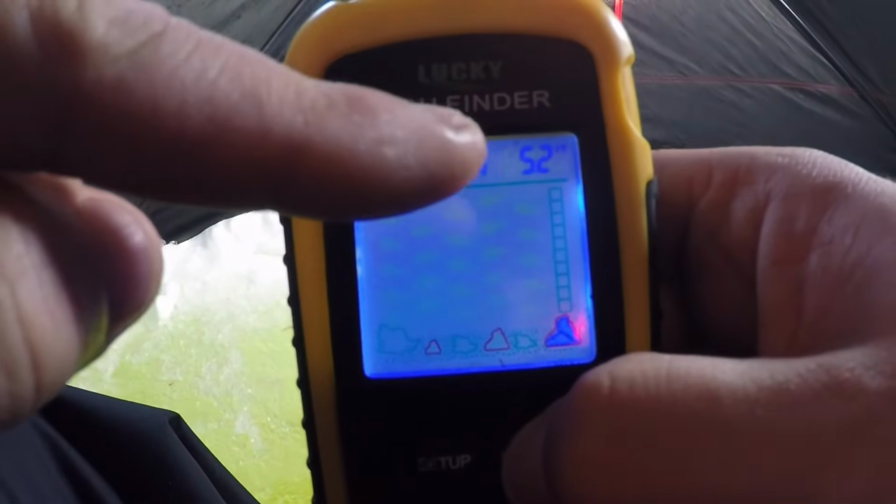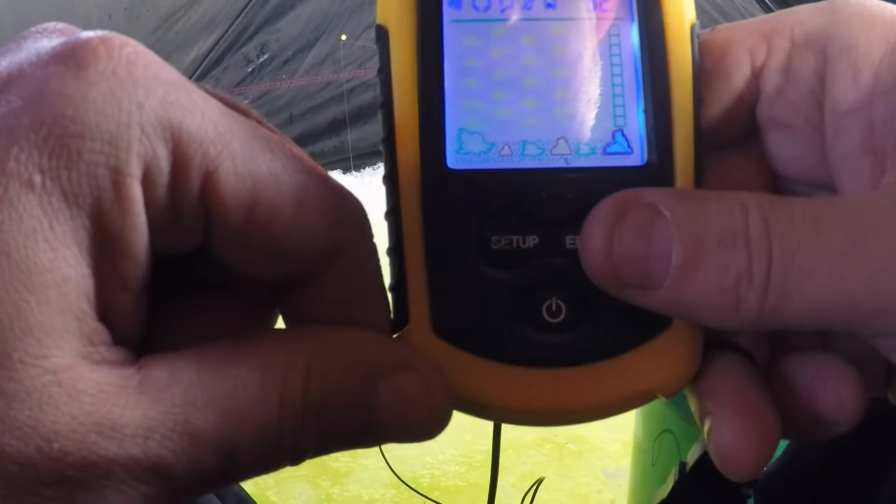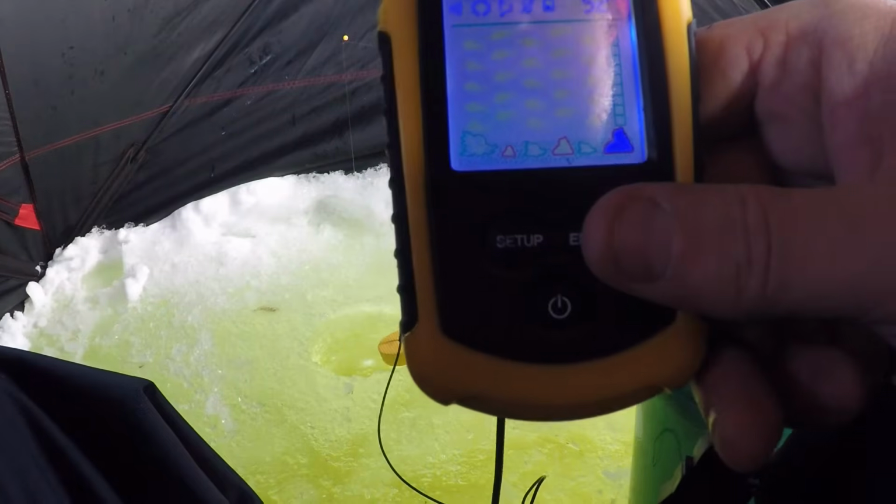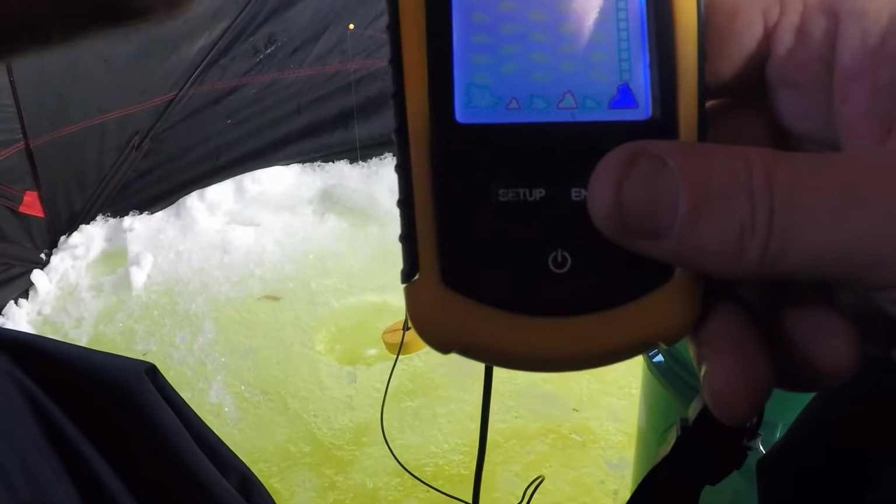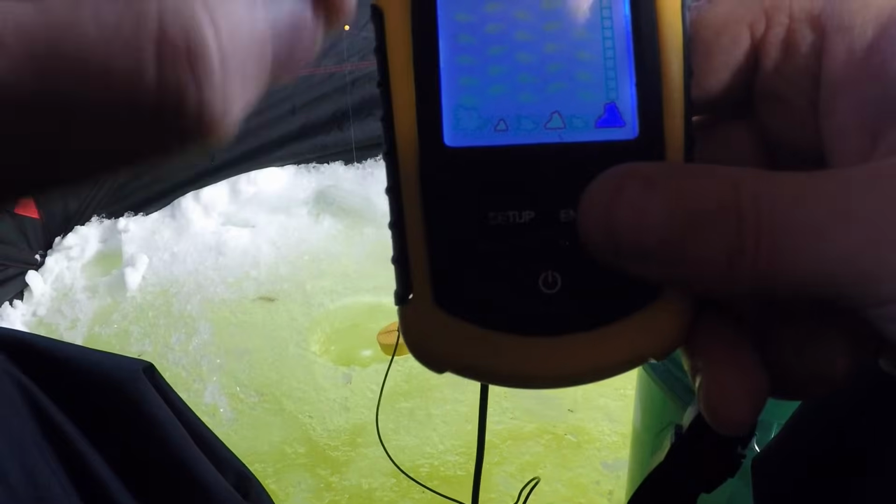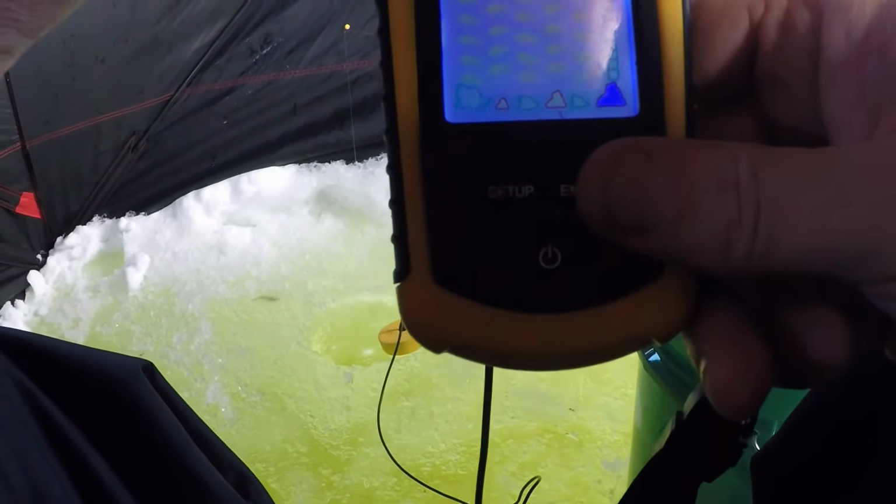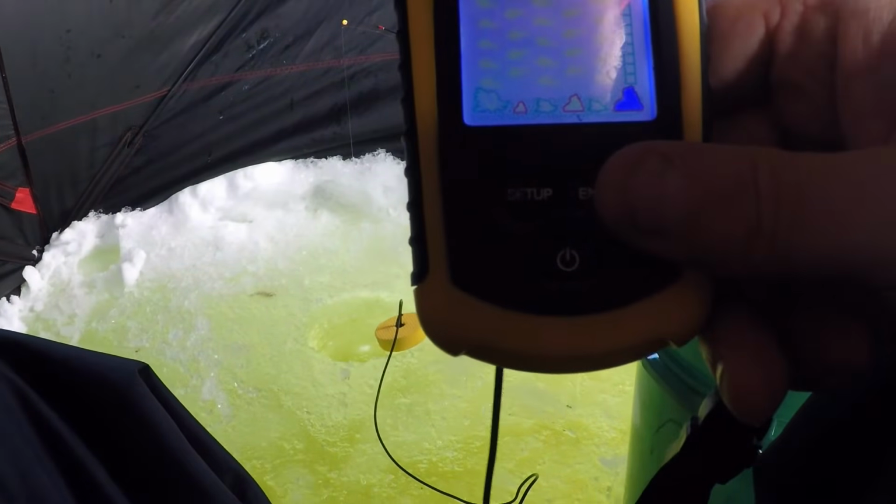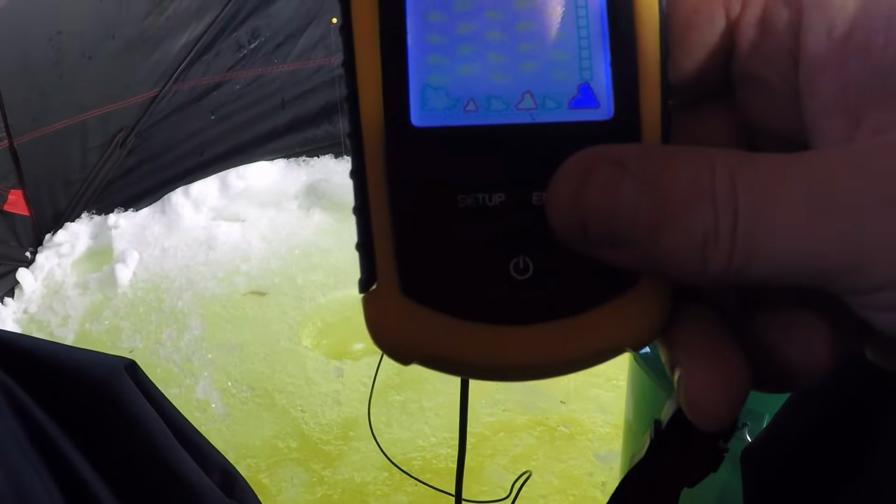So the top right, that's your depth indicator. 5.2 feet is what I'm at right now. Everything else is pretty cut and dry on this thing, except when you start getting into the math, having to do with what field you're actually looking at under the water, and what these little boxes mean. Each one of these boxes is 1/10 of the total depth below the sonar transducer. I'll say that again slower. Each one of these boxes is 1/10 of the total depth below the sonar transducer.